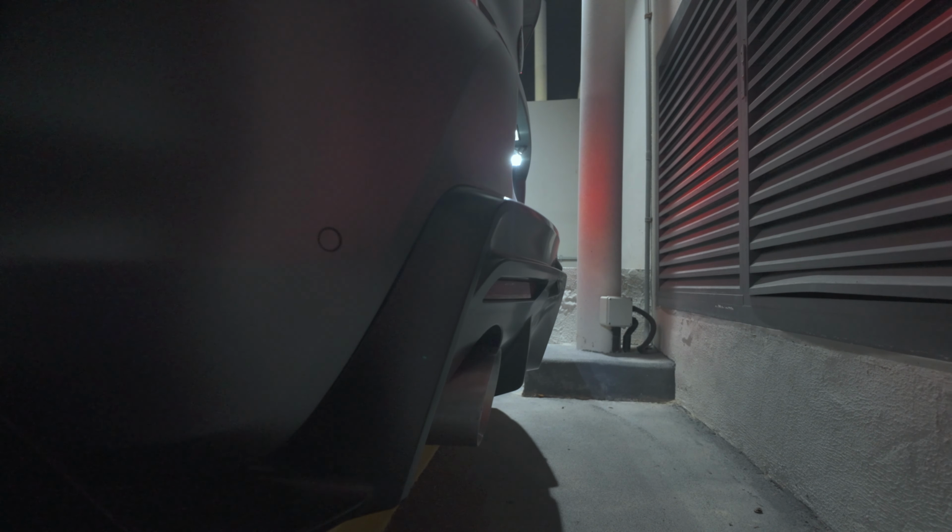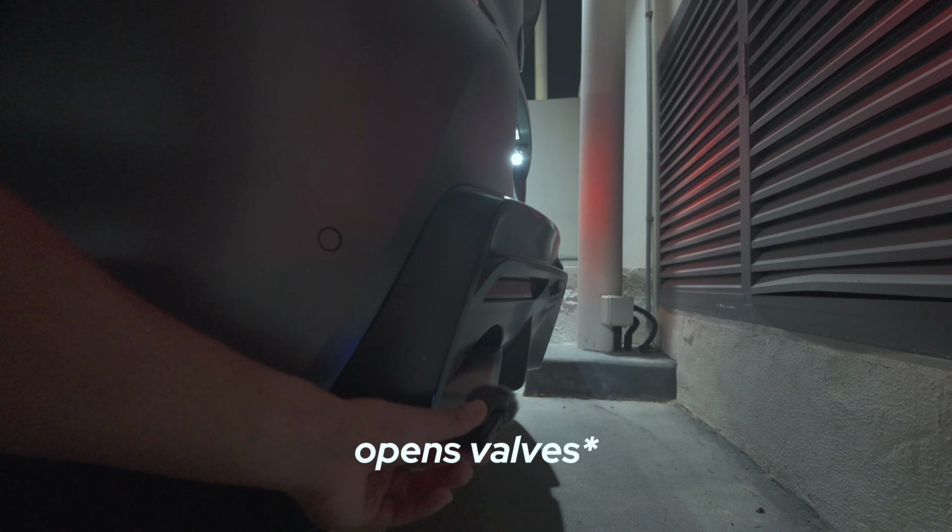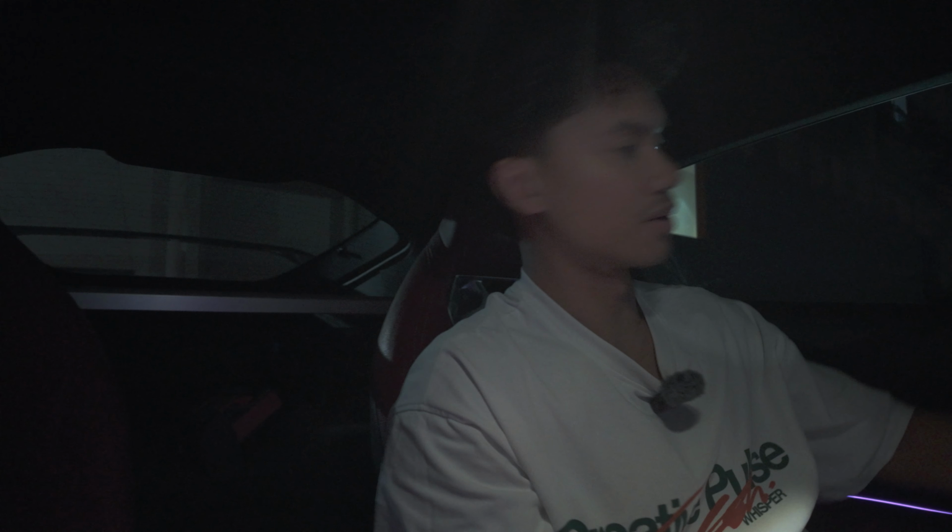Hey, listen, if you guys think that was loud, wait till you hear how it sounds with the valves open. So this is right now, valves closed. The carbon there stinks. Alright, we're making the move now.